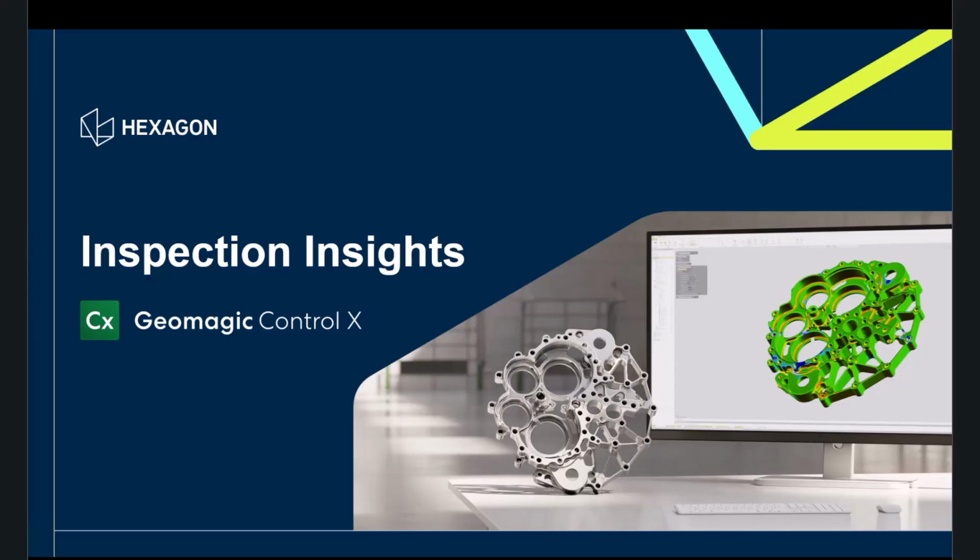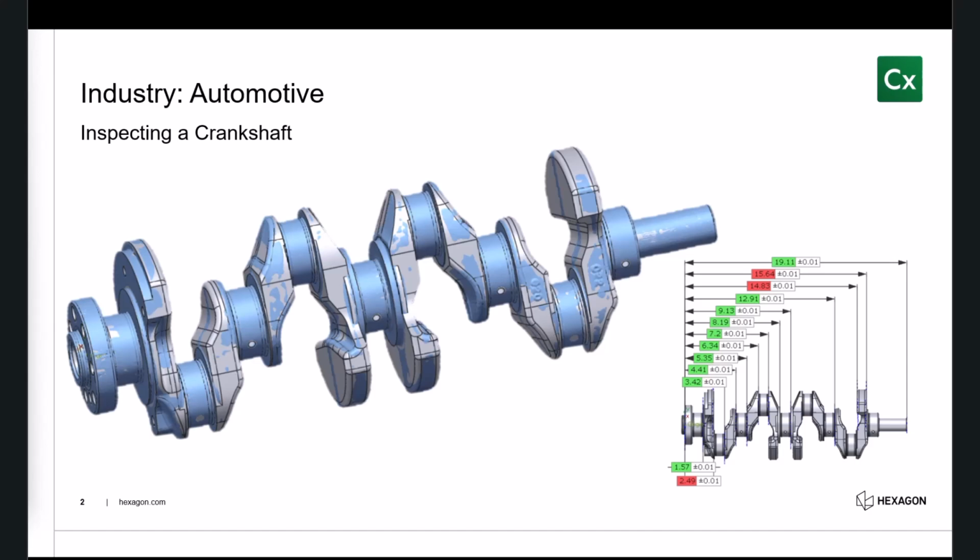This week we're going to make it a little bit different. We're actually just going to get back to our regular routine and cover a specific industry segment. And this week we are looking at the automotive segment, specifically inspecting a crankshaft.